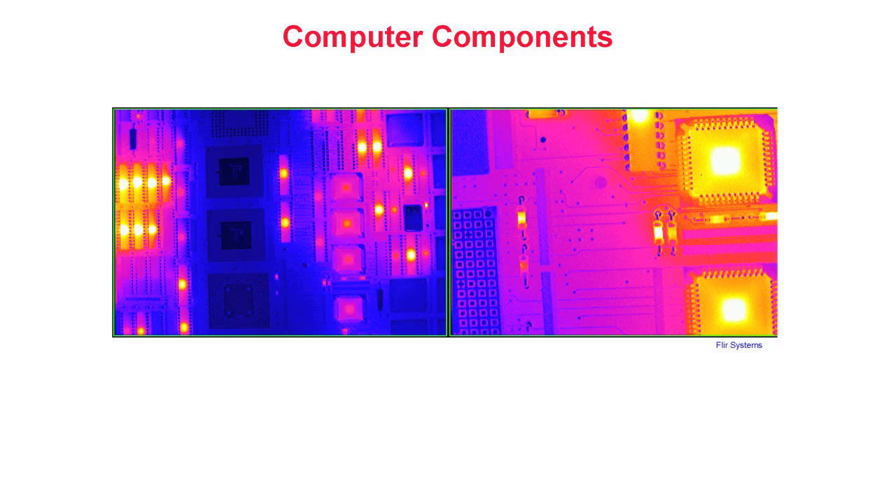Computer components. Printed circuit boards can also be inspected using thermography. Boards can be tested for proper operation, as well as ensuring that maximum temperatures are not exceeded.